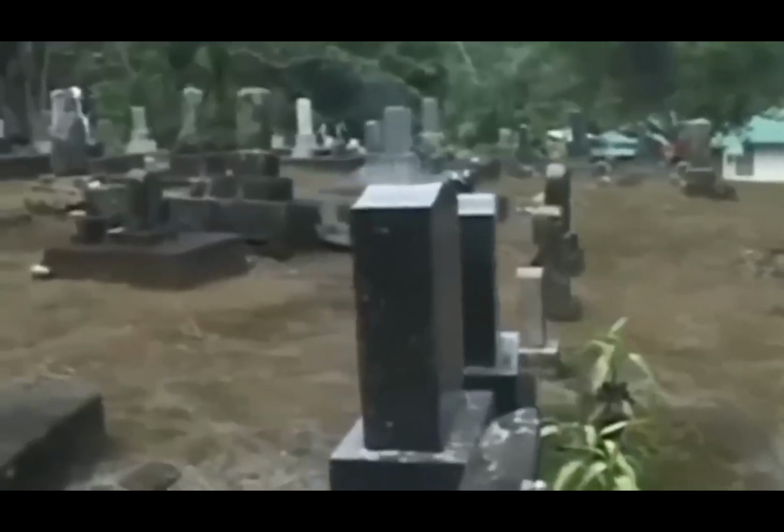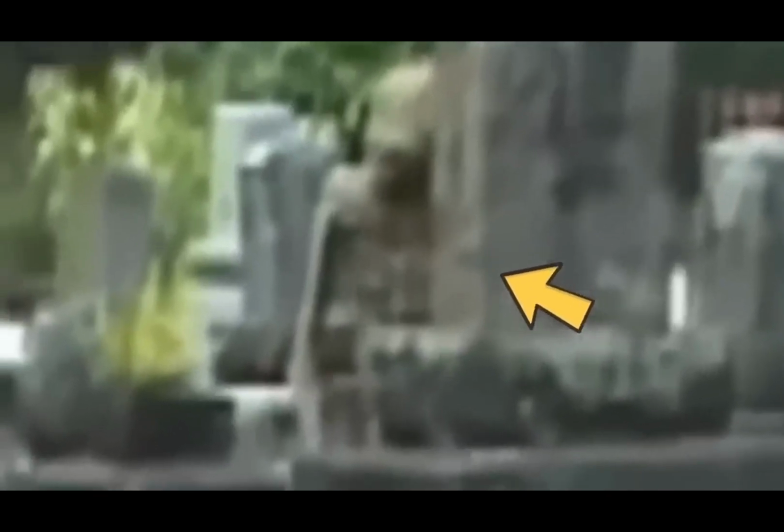Footage was uploaded by some unknown guy in 2017, and it had everyone in shock who happened to watch it. At first, we see the quiet of a cemetery, but then as the camera rolls on, we catch a glimpse of a bizarre humanoid figure half hiding behind a grave. If we zoom into it, we see a weird being with a huge head and arms. It fits so accurately to what we have in mind for an alien, don't you think?